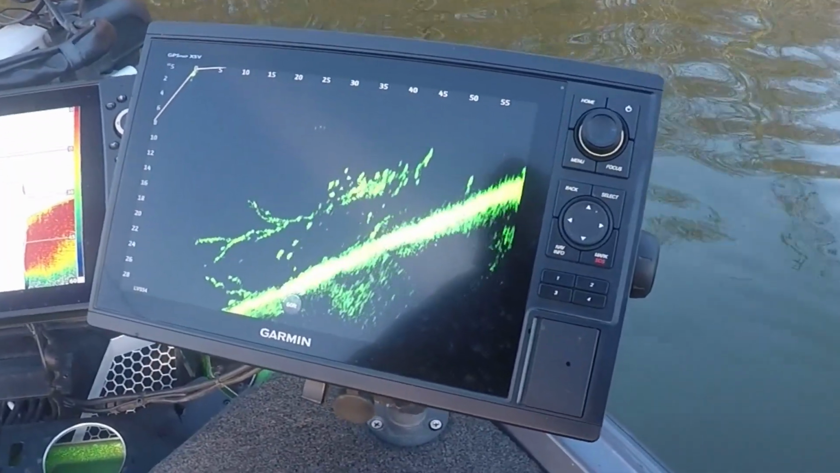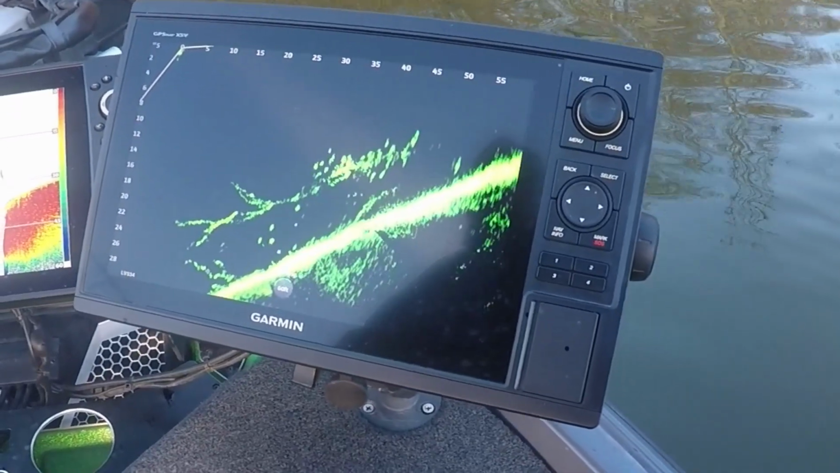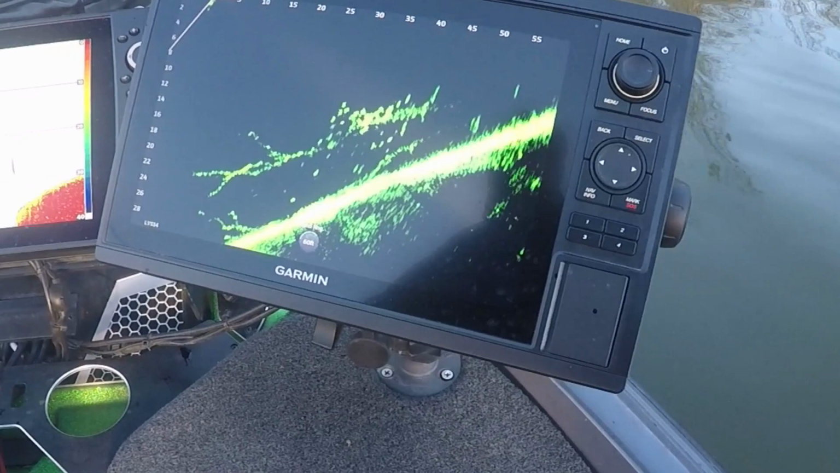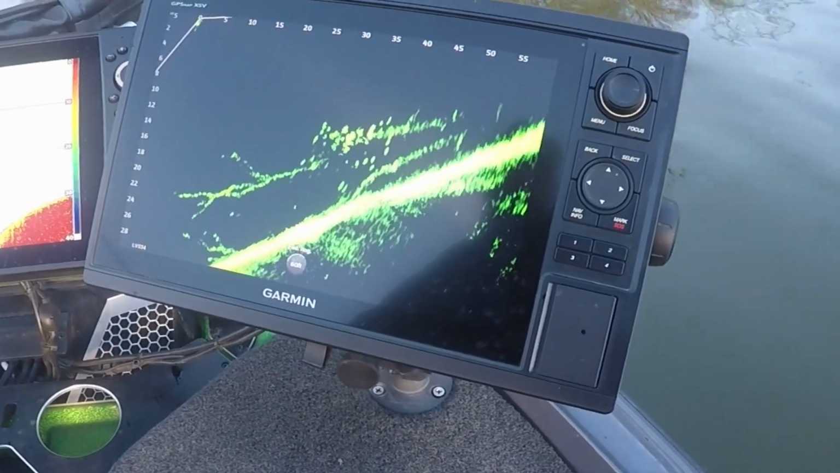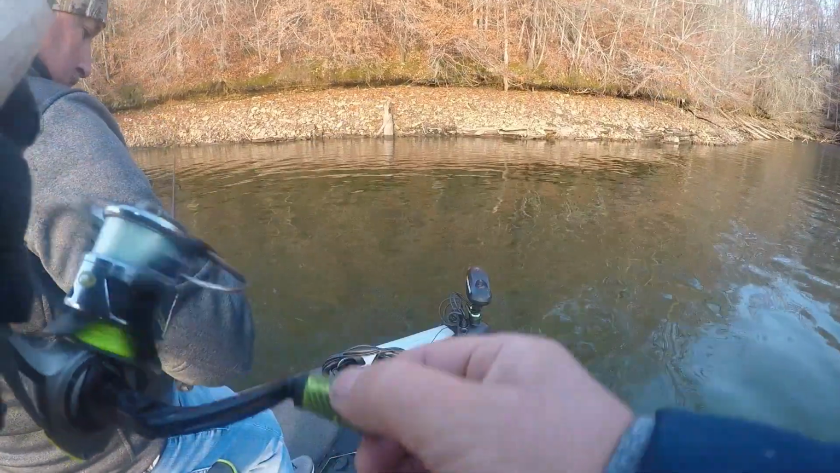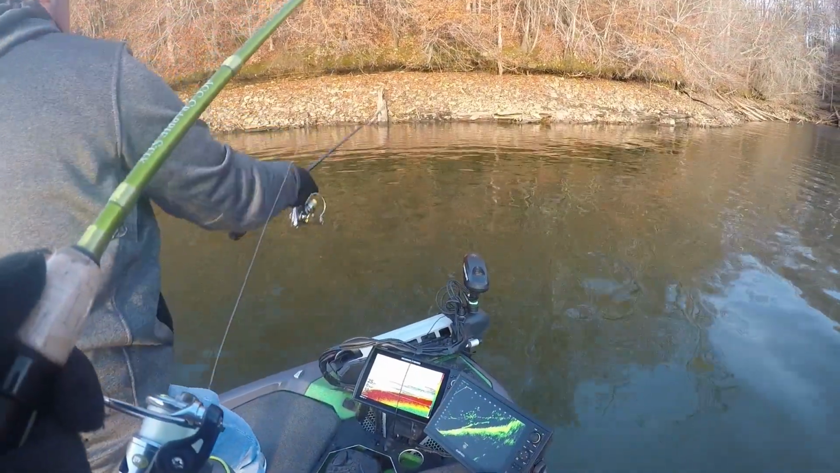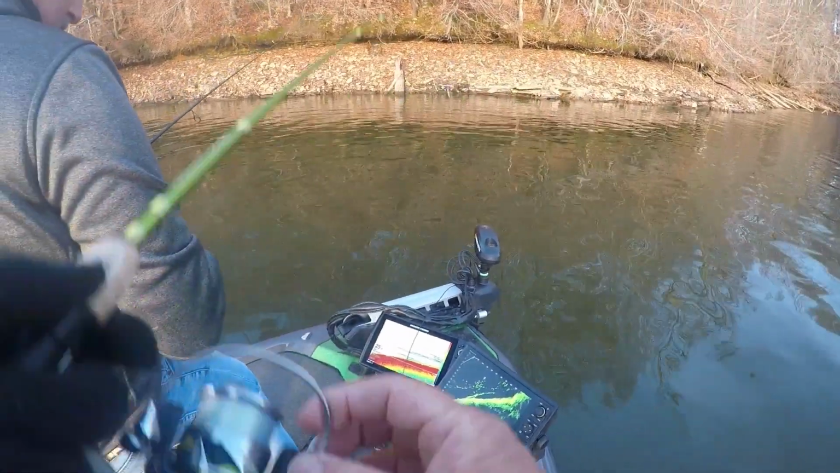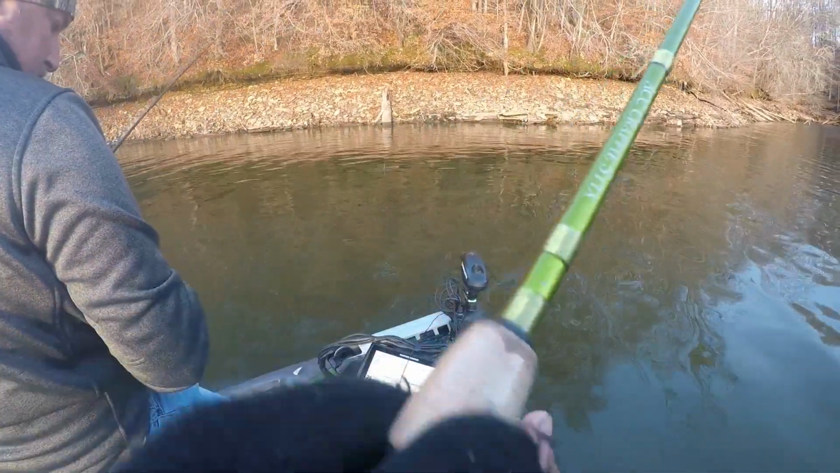We're encountering a lot of bluegill. Well, not even a lot of bluegill, but we're encountering bluegill more this morning. We're about to find out. That was acting like a bluegill that I just had. That's why I didn't set the hook quicker.